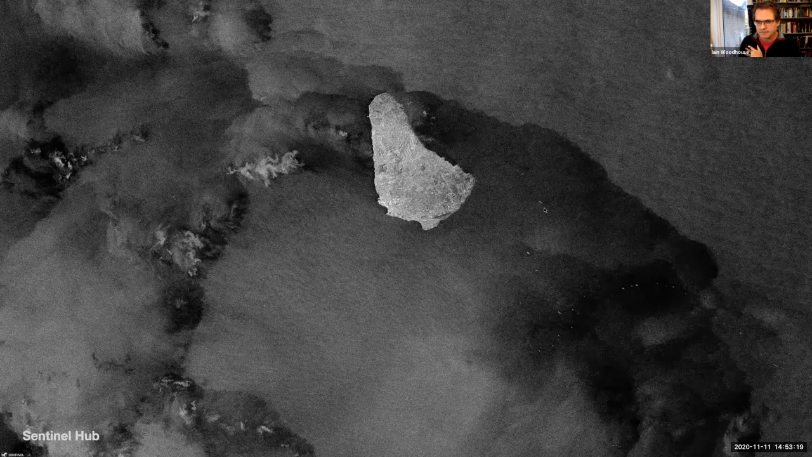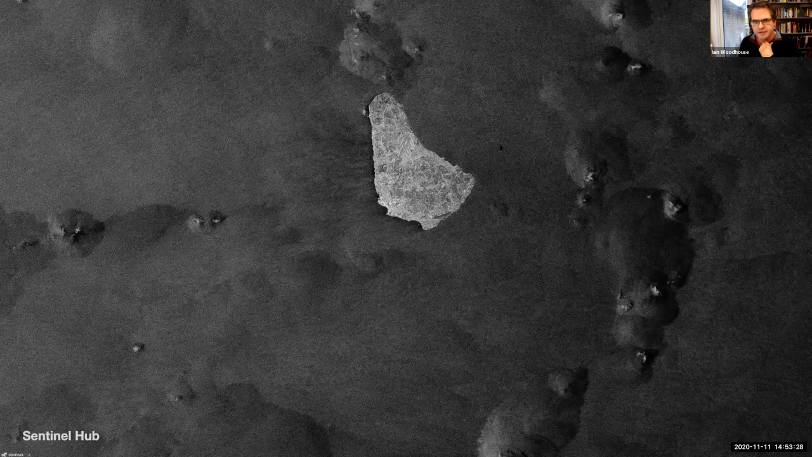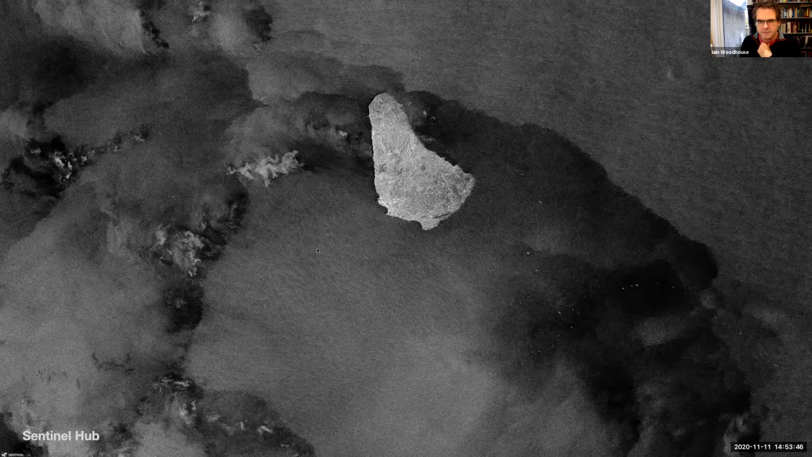When it's really dark, I'll come to that in a second. Where it's really dark, some of these very dark features are probably because the surface is much smoother. And if it's smoother, all the energy is being scattered off in the opposite direction. Where it's brighter, and some of these areas get very bright, it's because the wind is roughening the surface sufficiently that you get a bright backscatter.